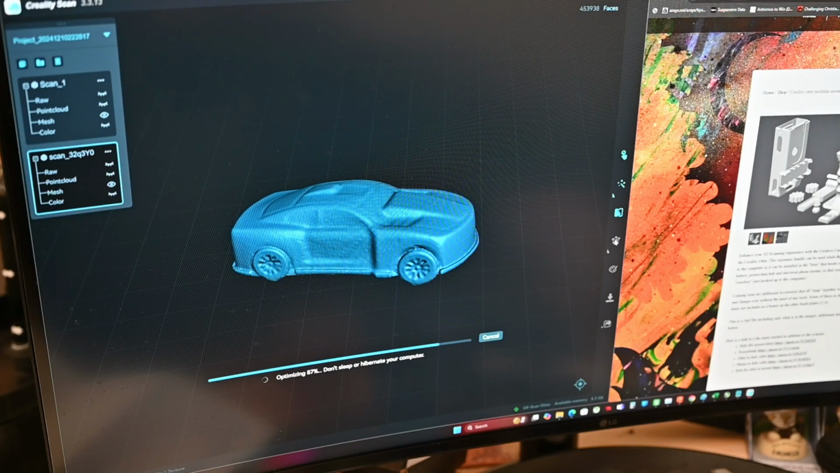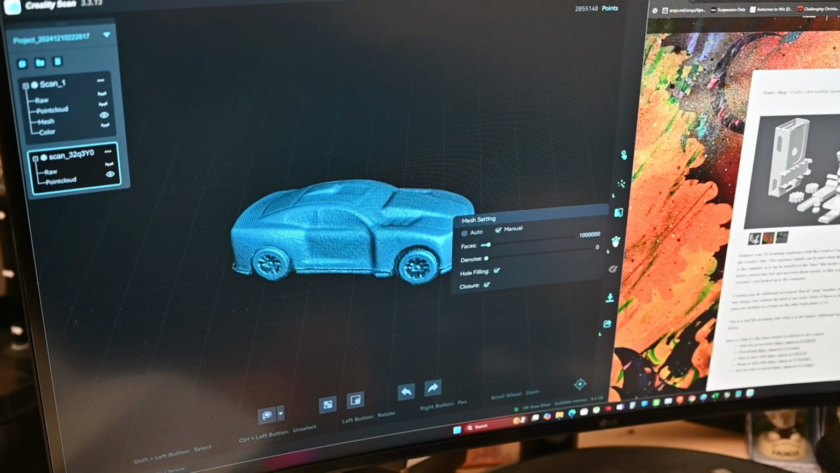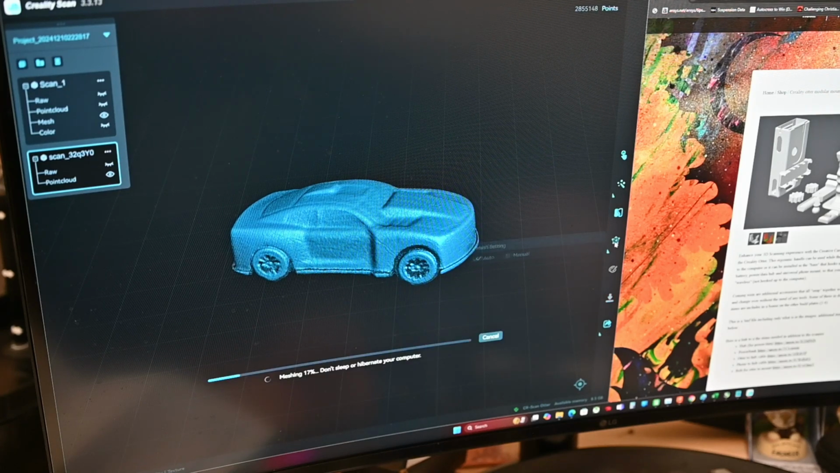But once this is done with its optimization and mesh, you'll notice that it basically doubles and becomes very similar to the amount of faces for when I was scanning on the desktop. Okay, so we've got a lot more points here, and we'll run through the mesh. And again, that's when the models will become much more similar.